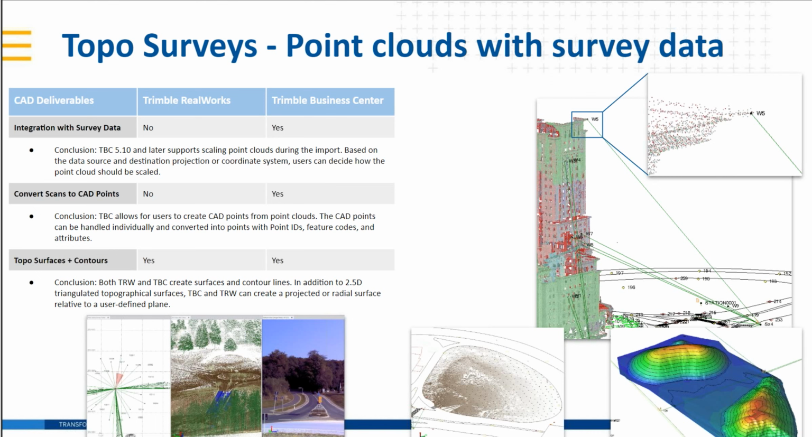In addition to 2.5D triangulated topographical surfaces, that's a mouthful, TBC and RealWorks can create a projected or radial surface relative to a user-defined plane. So you can go vertical or, like Jason was going to talk about and we showed earlier, that tank inspection, you can unfold that tank using a cylindrical plane. Ray, Jason, did I do this topic justice? Anything to add?